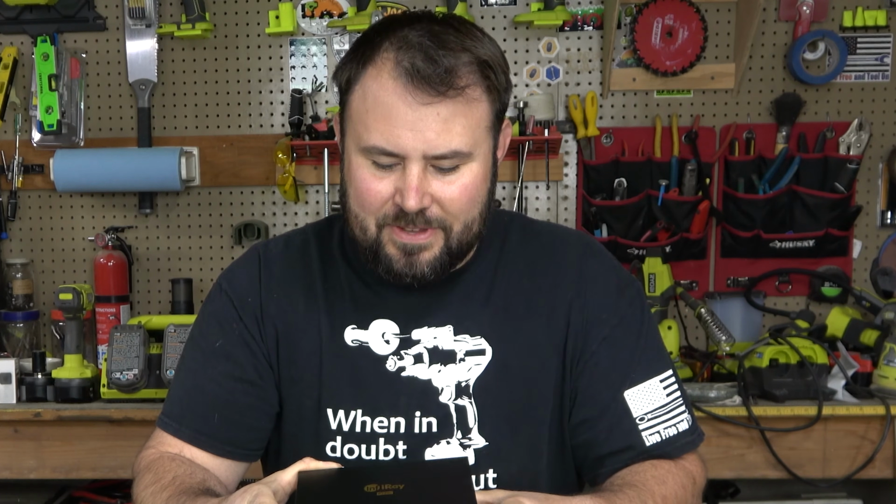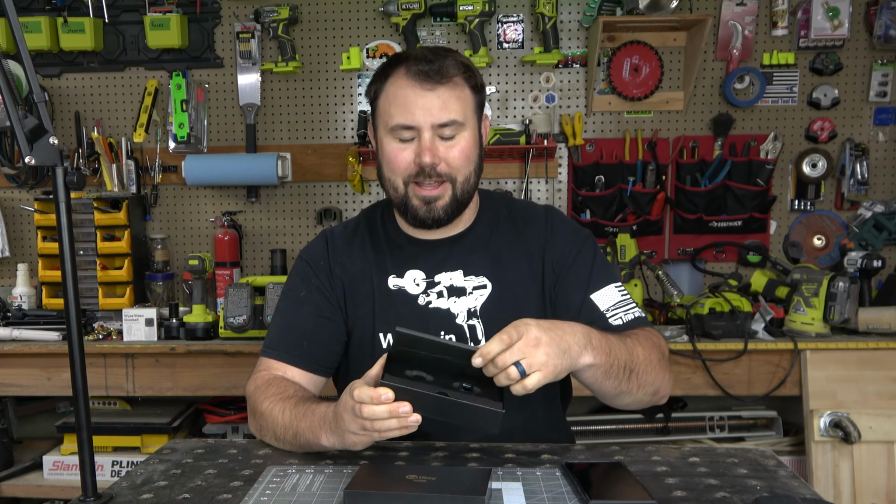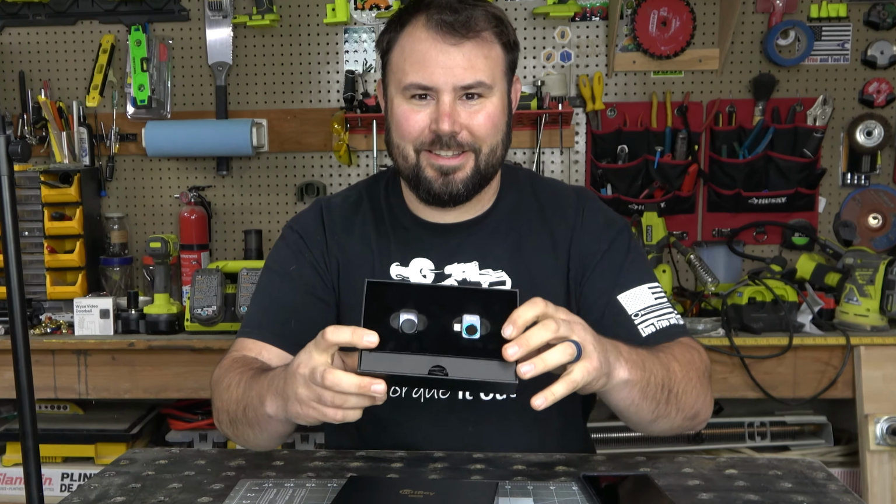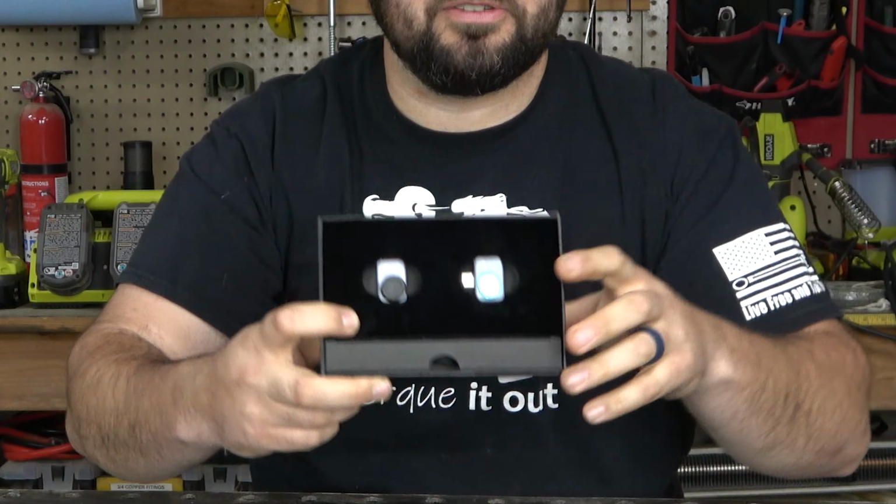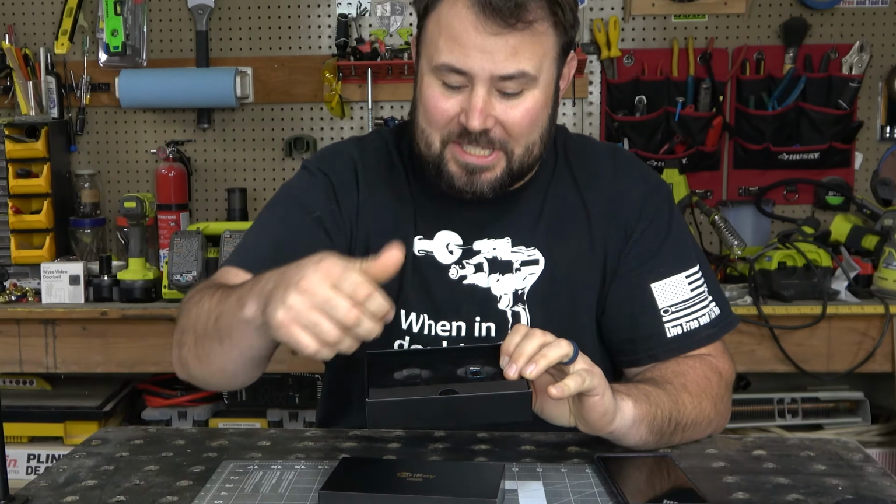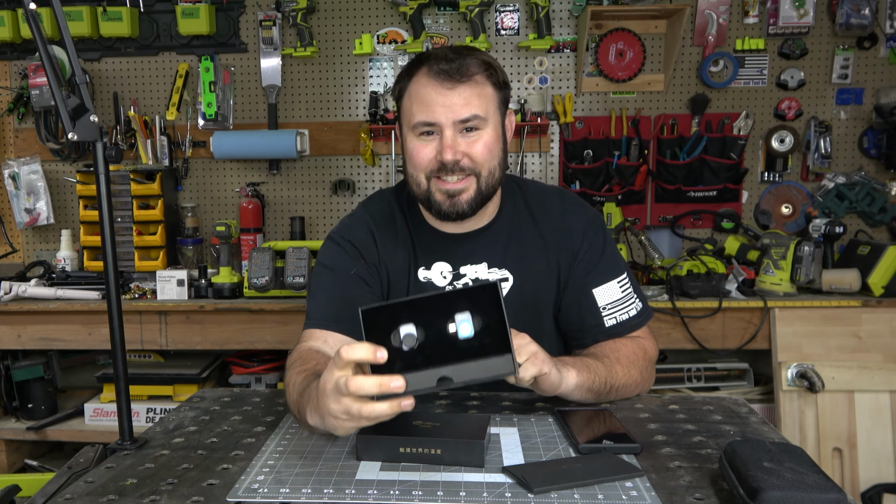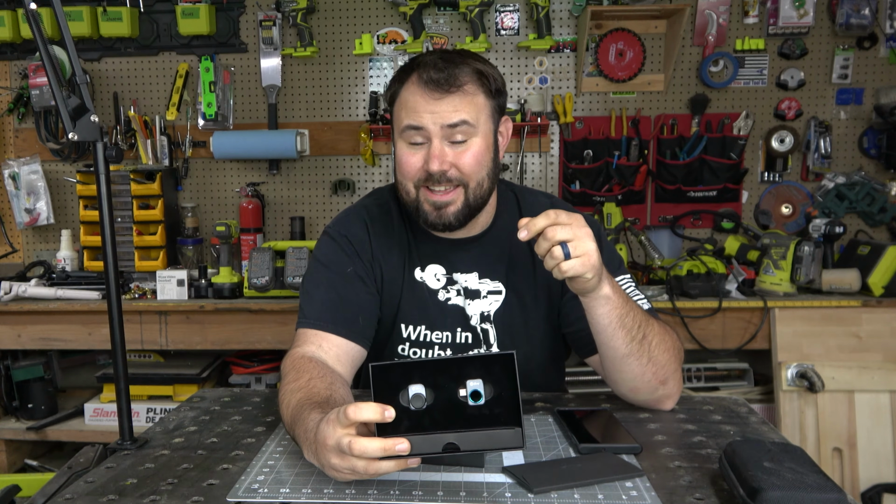This is the Infiray. Now this is a thermal imaging camera. Looks pretty big, right? No, that's how tiny it is. It's smaller than my finger, at least smaller than my thumb tip, so it's tiny. But the work that this does is absolutely amazing, and that's what we're going to be talking about today.